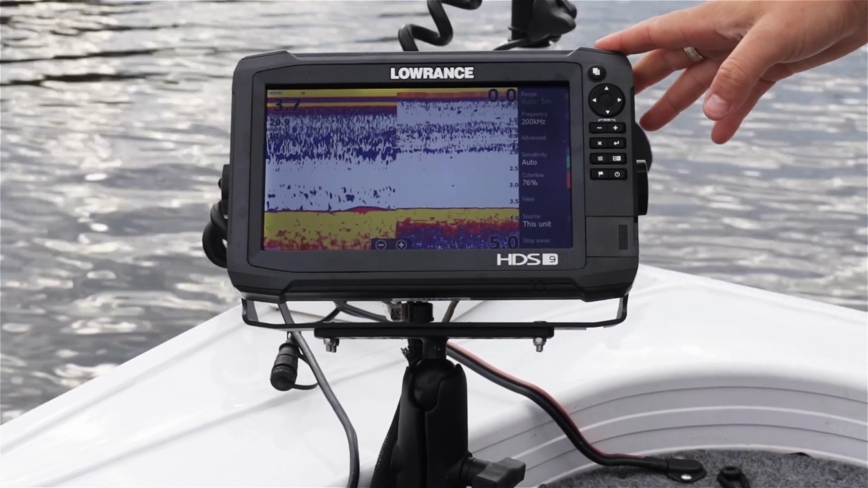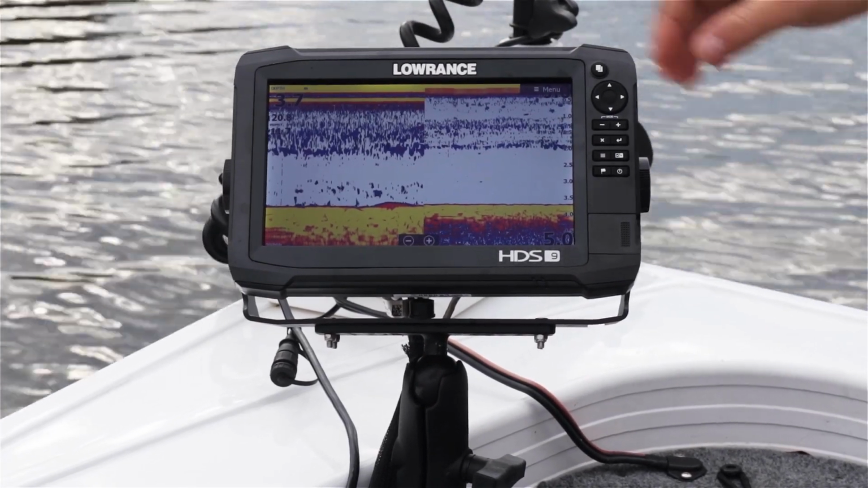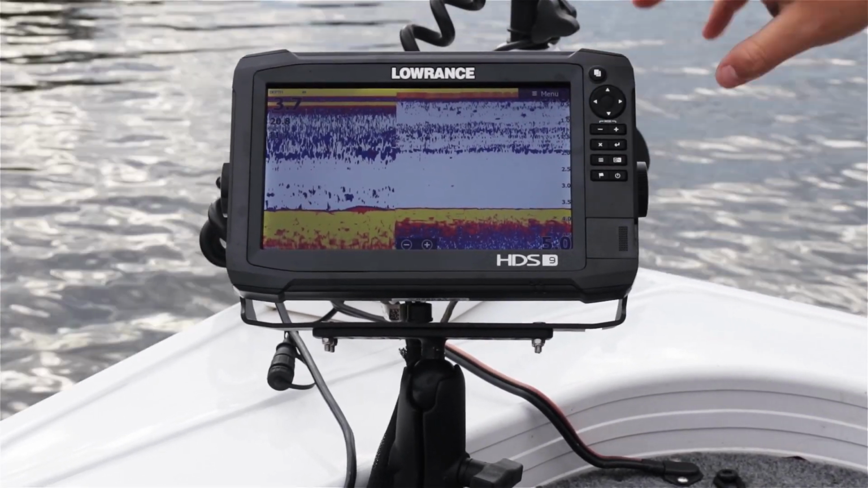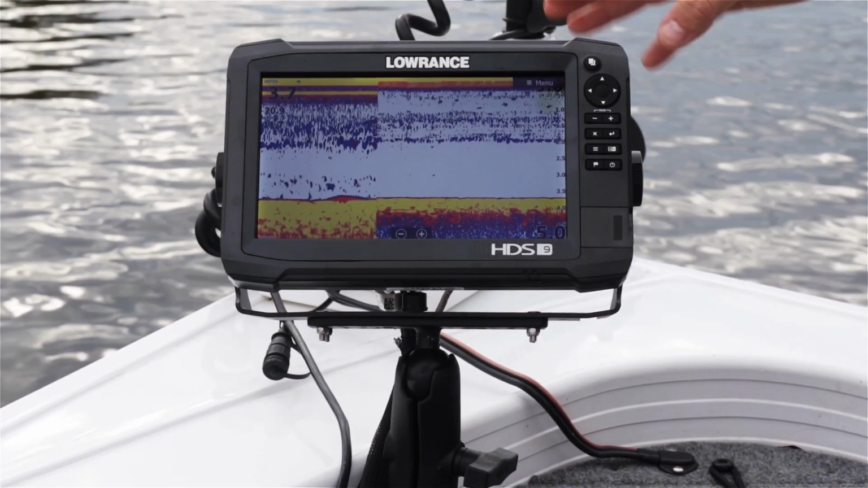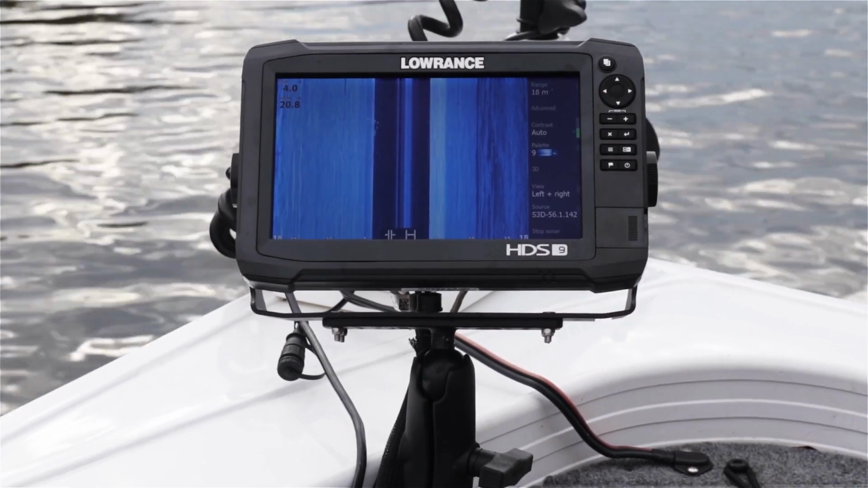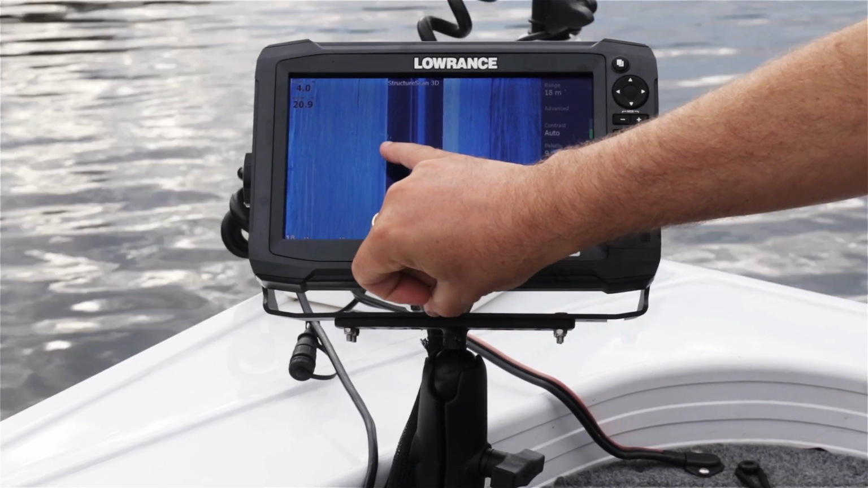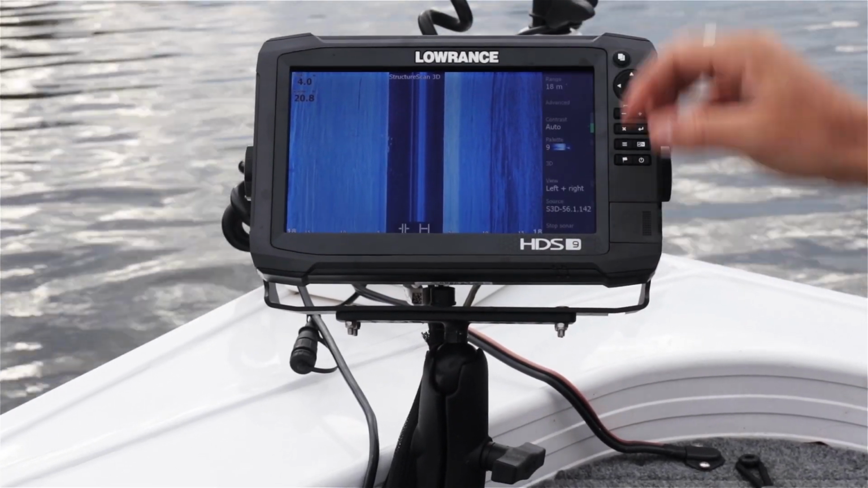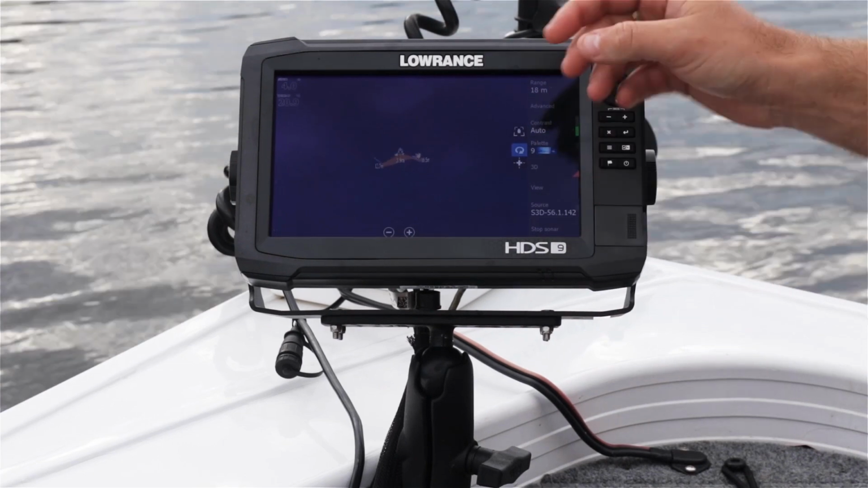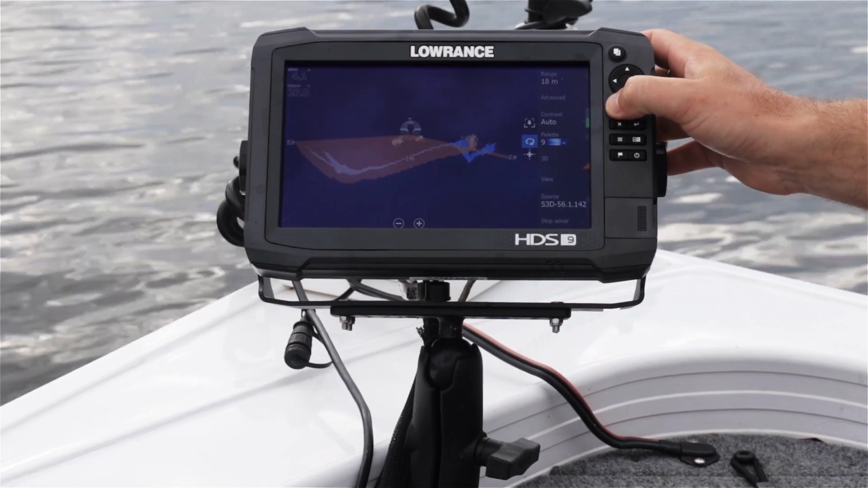The HDS Carbon, just like the HDS Gen 3 before it, is capable of running 3D Structure Scan. So I have a 3D Structure Scan module fitted to my vessel with my 3D transducer at the back of my boat. I have both my units networked together through the module. If you go into your Structure Scan view, right now you can see I've got my left and right views. It looks like a school of fish has just come past the boat at the moment. In your left and right Structure Scan views, click your little 3D button and that will give you a 3D view of the bottom structure that you're travelling over.